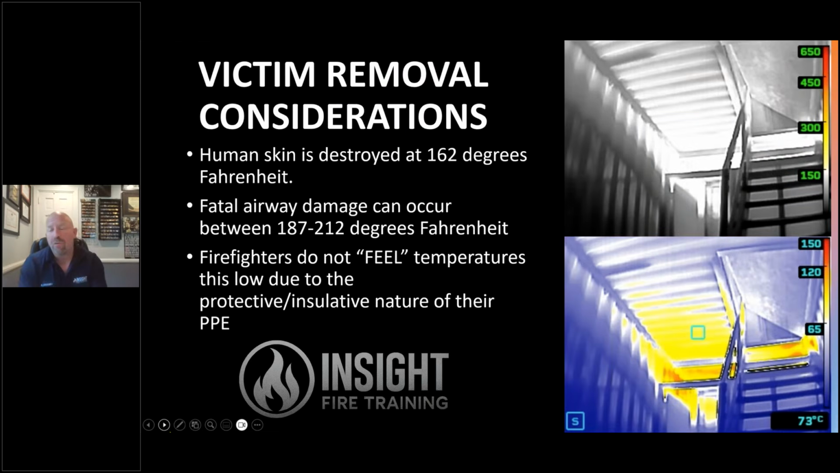And for victim removal, look at this and look closely. If you were upstairs and you had to come down those stairs with the victim, would you think twice knowing how much heat you're exposing them to? Human skin is destroyed at 162 degrees Fahrenheit from Alice Stoll's work all the way back to 1967. We know from different respiratory studies that fatal airway damage can occur between 187 degrees Fahrenheit and 212 degrees Fahrenheit. And people aren't dying in saunas. I get that question a lot. Saunas don't get that hot inside your mouth. They're not allowed to get above 190. Read some sauna alerts on that.